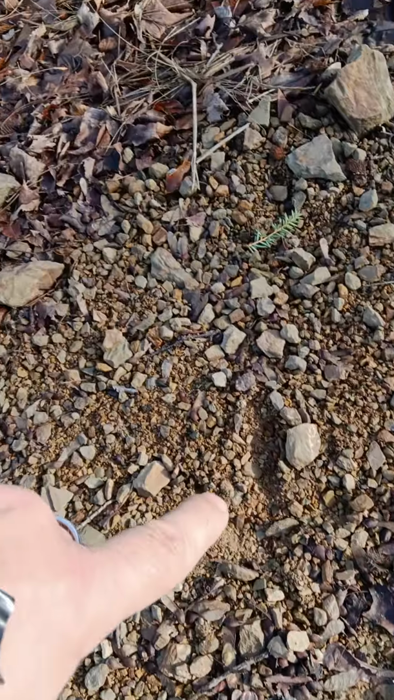turkey tracks. That's a good sign. Can't wait till spring turkey. But I'm out here doing the camera thing and enjoying a nice day.